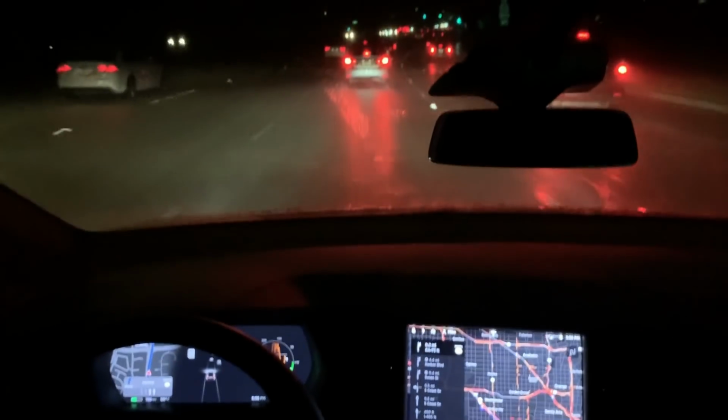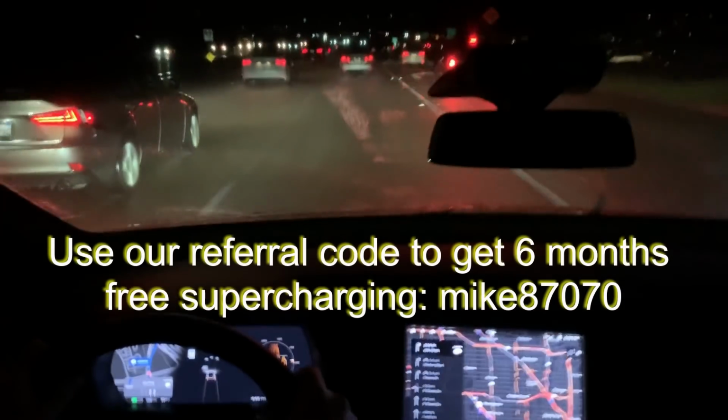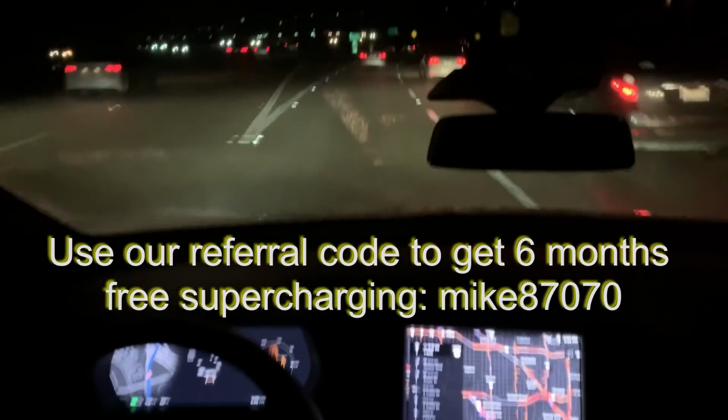In 1,000 feet, take the California 73 North Ramp into the right. Okay, we're coming up on the 73 North ramp. We're going to be engaging autopilot as soon as we're on the ramp. We have navigate on autopilot engaged. And here we go. And autopilot is engaged. We are navigating on autopilot.